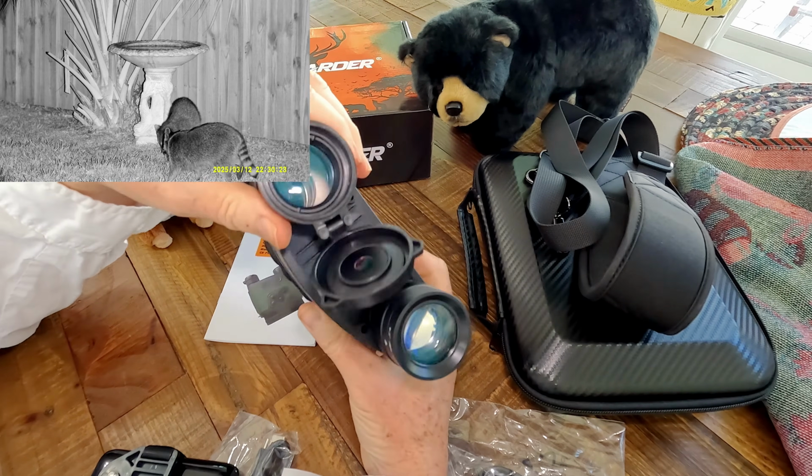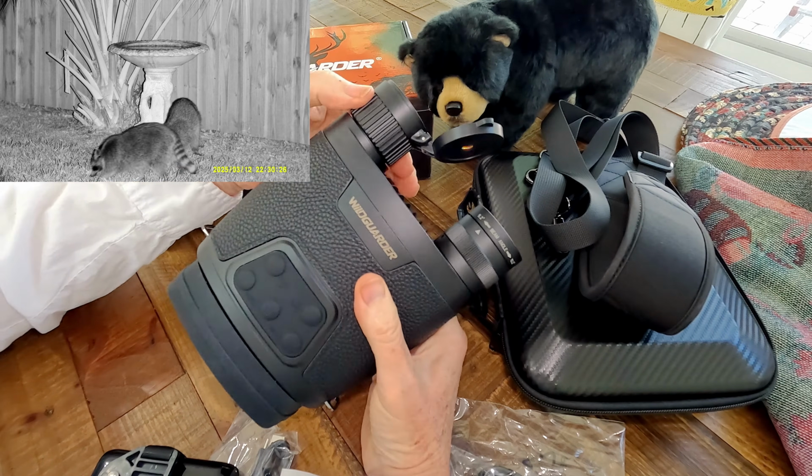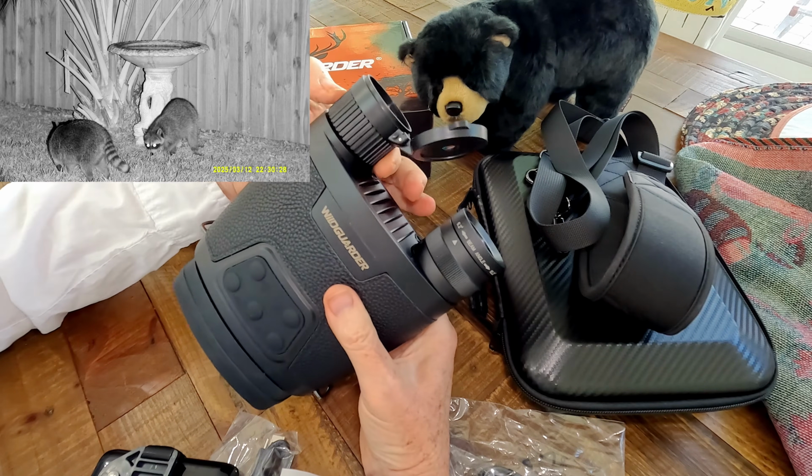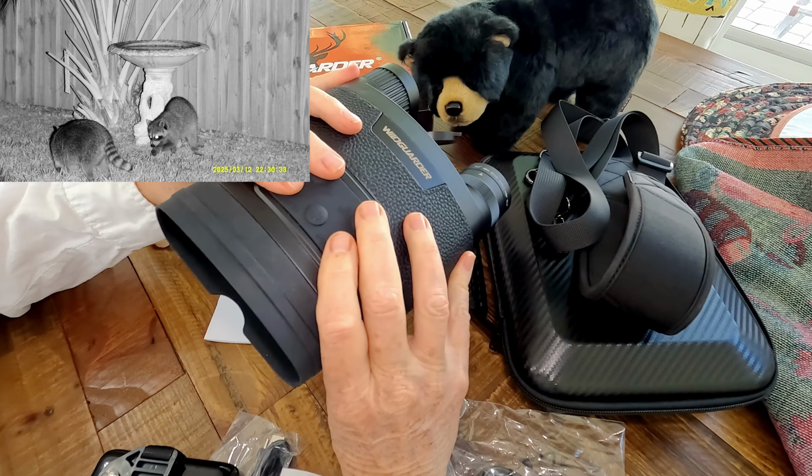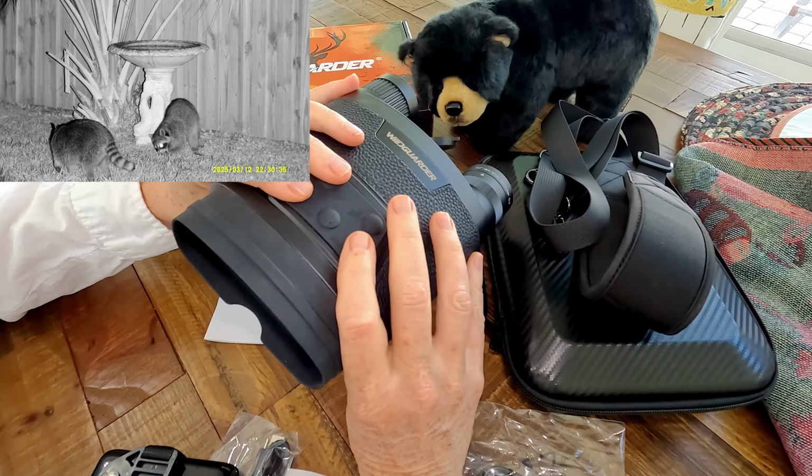And the objective lens is made out of optical glass. And then it has a real fine, easy to use focus wheel here. And then we've got your controls right here, which are nicely located when you're using it. I'll go over the menu in a little bit.